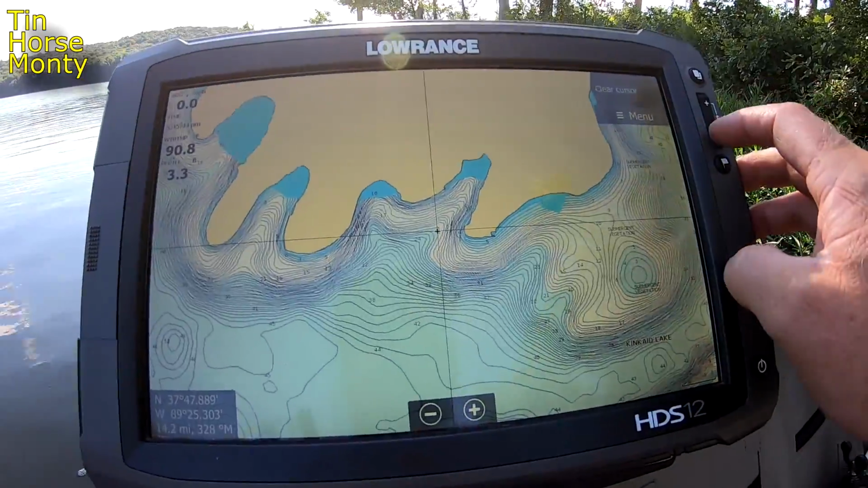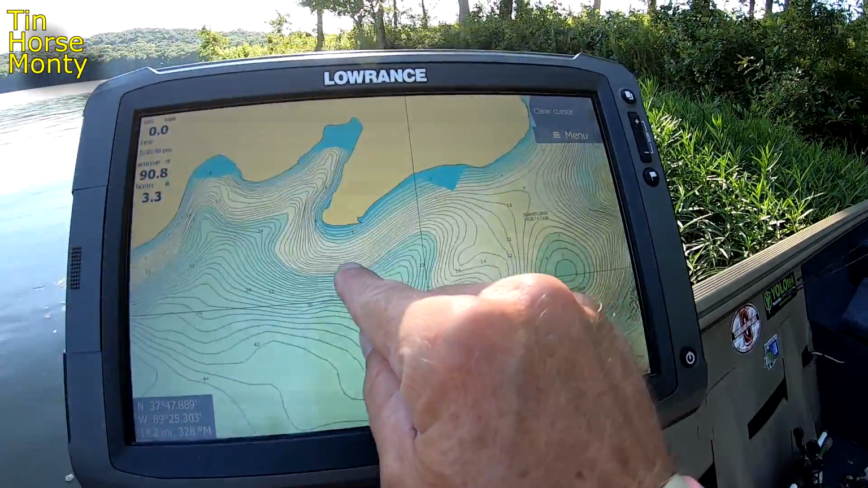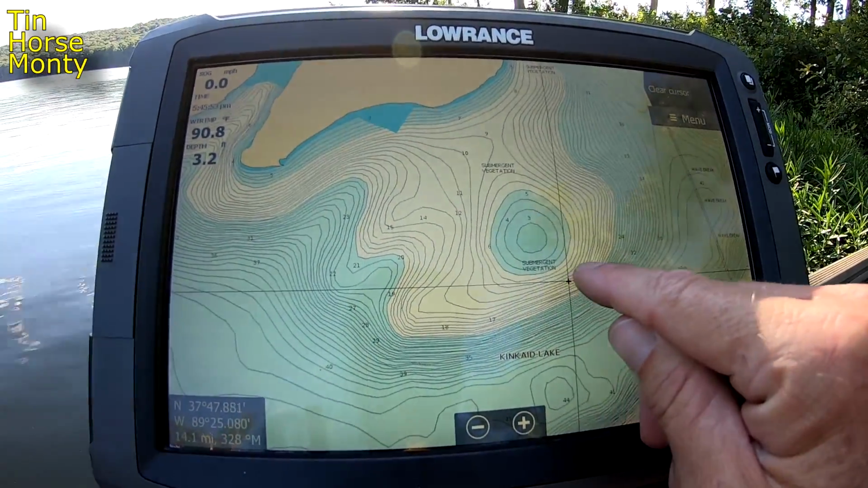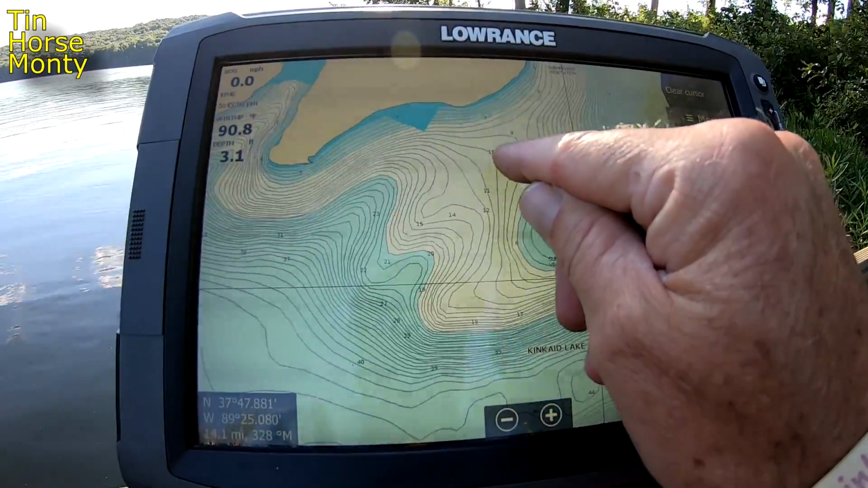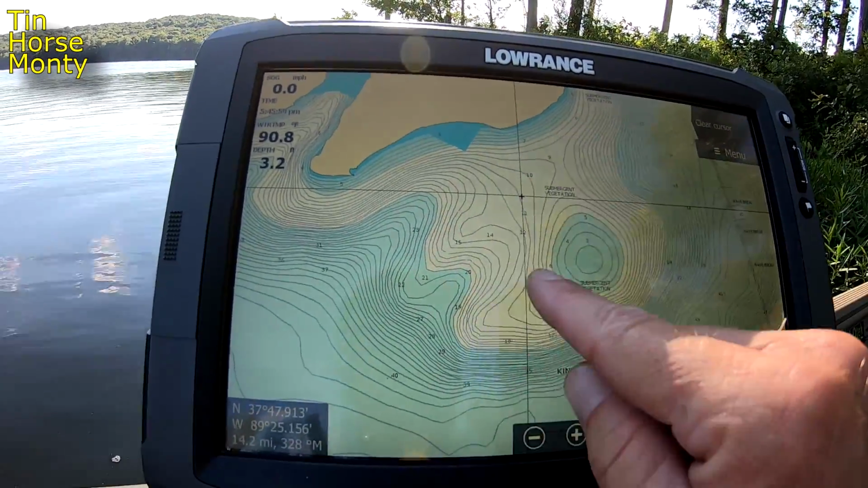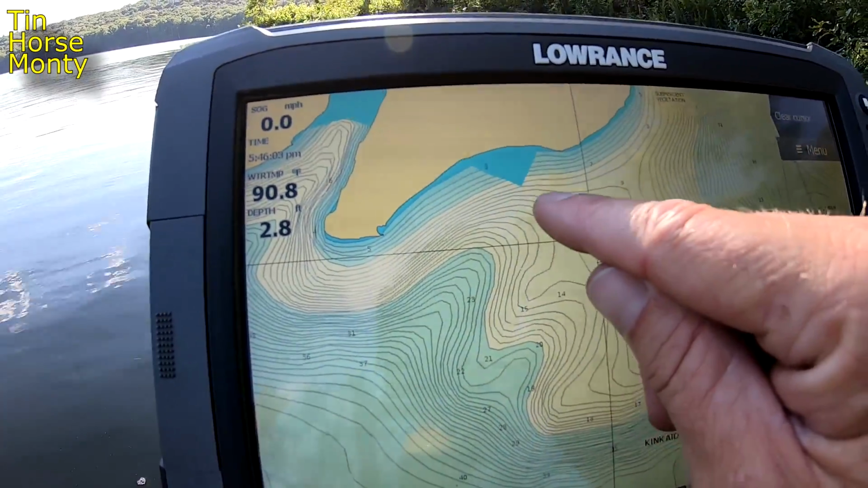You got a hump out here. Now this hump's pretty obvious. What I would do on this hump is I'm gonna be scanning this area right here. I'm just gonna kind of circle this thing. You kind of got a flat right here. You got kind of a saddle, but you can see 12 foot, 14 foot, 16 foot. There's a little underwater point right there.